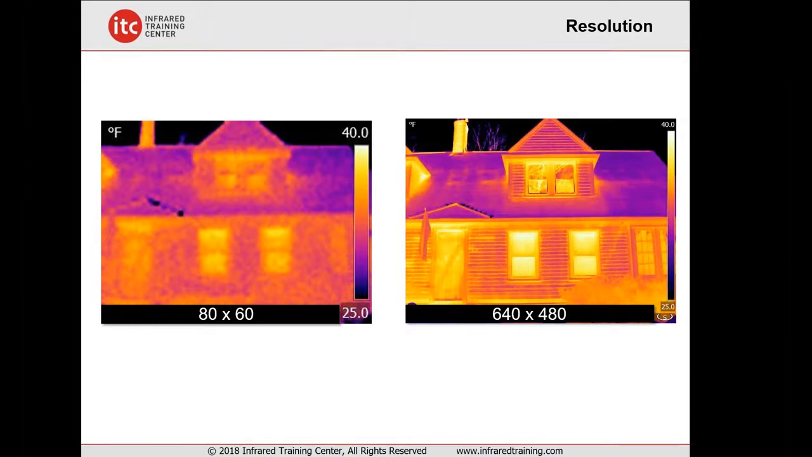Now, more pixels means more detail. And we can see that very clearly here in this next example. Here we have 2 images of the same residential home captured in cold weather from the exterior using 2 different cameras, standing at the same distance for both and using similar lens sizes for each camera. On the left is an 80 by 60 focal plane array. On the right is 640 by 480. That means there's 640 detectors across the horizontal and 480 on the vertical. With more detectors, we can discern smaller areas of thermal detail.